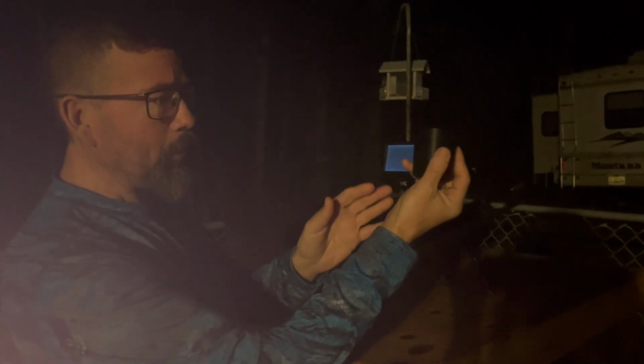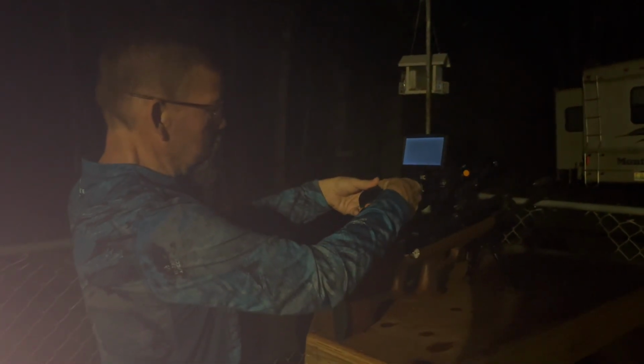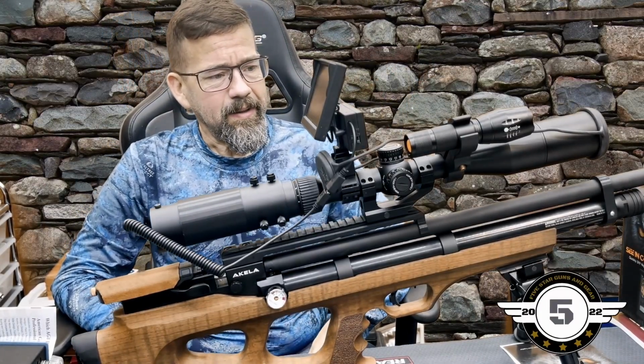So I 3D printed a little sleeve to cover that up. You can just cover it up with anything and that's fine. But that's what these spots are. There's not a defect in this LCD screen. It's a reflection from light hitting the first lens in our scope, and it's reflecting back on the camera. So I'm just going to go ahead and put this over it. I just wanted to show y'all that real quick. See, it's gone.